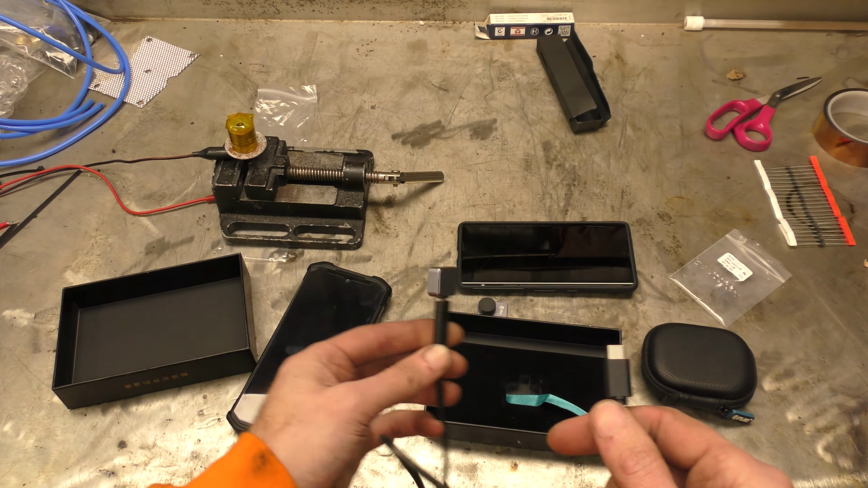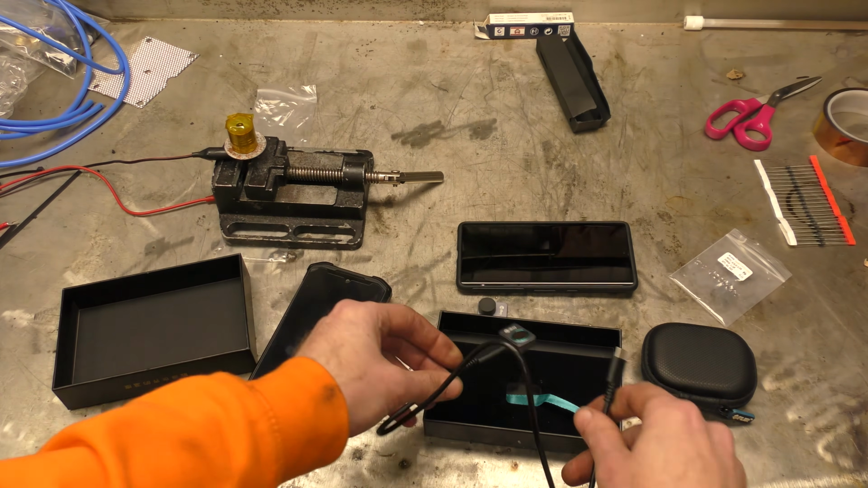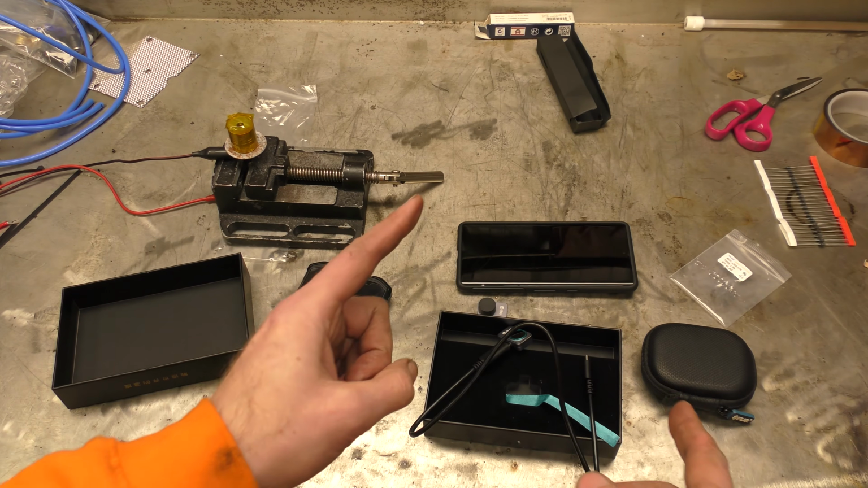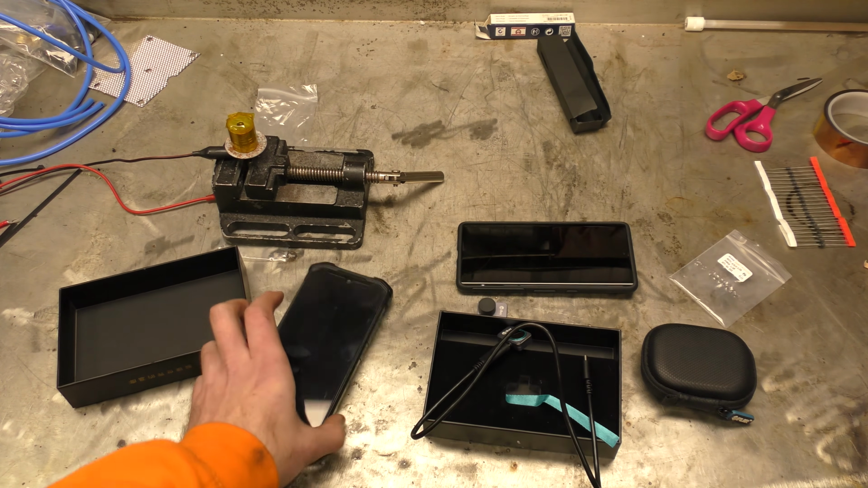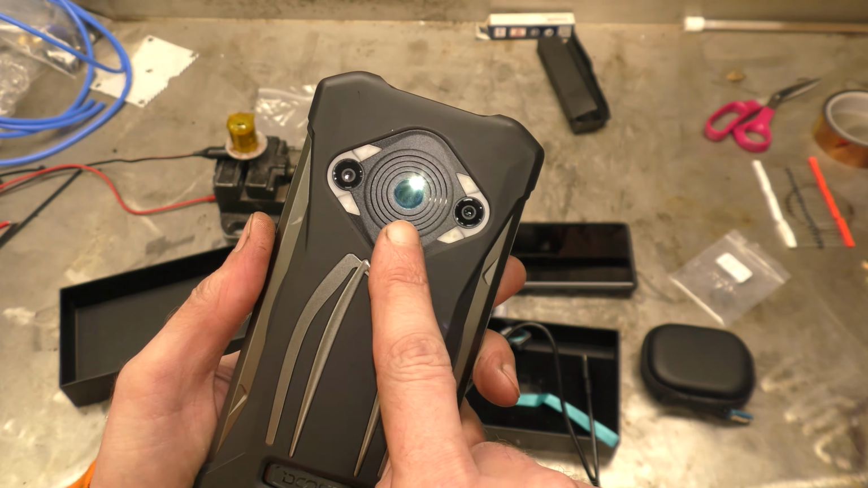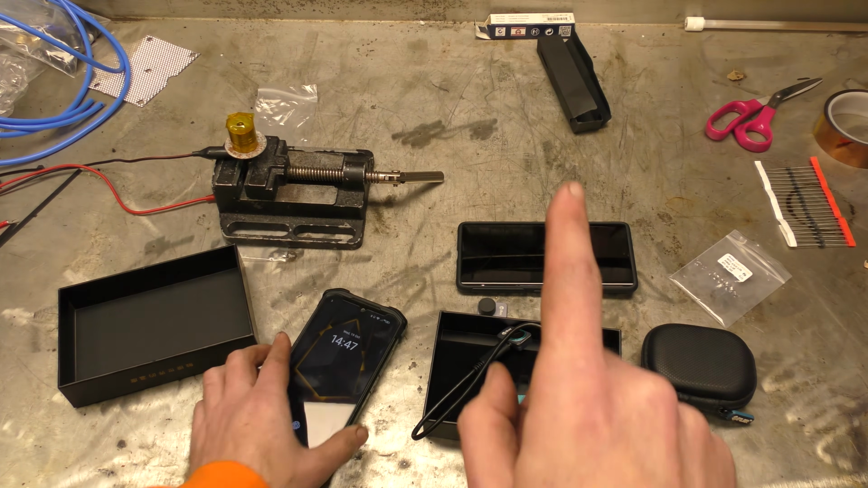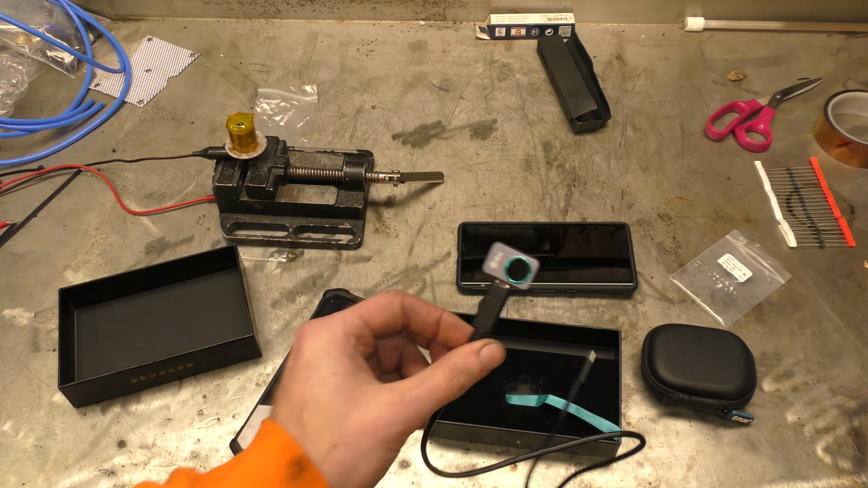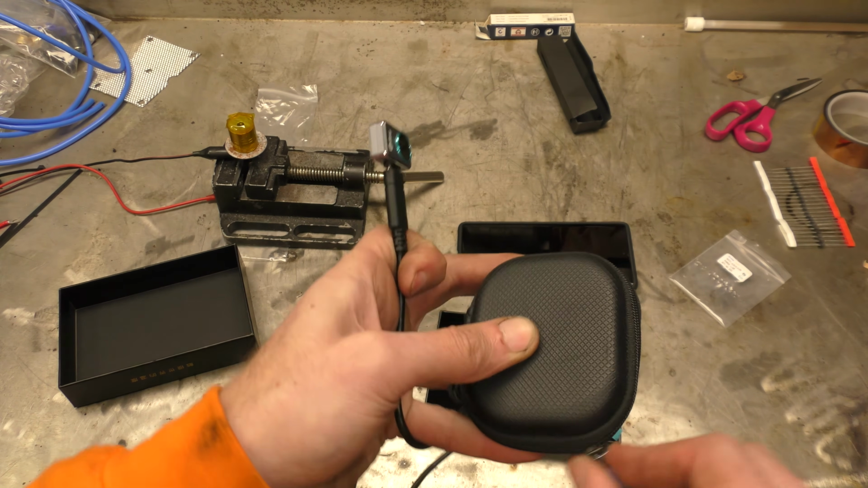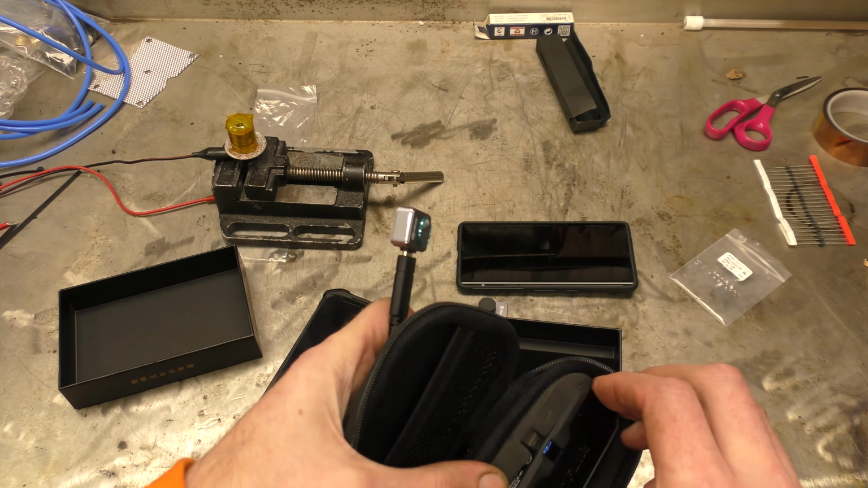Right, that might work now. That might let me actually have enough phones to do a comparison here. Because the other comparison I want to do is this Infiray versus the Infiray that's in the Doogee S98 Pro. That's an Infiray thermal imager in there. And the Infiray P2 Pro versus the Flir 1 Pro, which is probably, I think, double the price of the Infiray. It's also like 4 times the size.